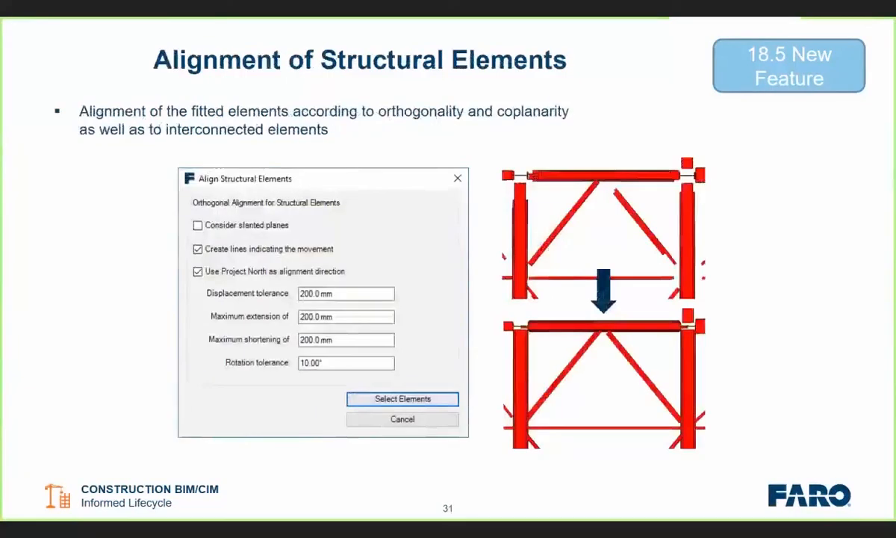But what we can also do is align elements. So if we've got a beam and a column and we want to batch align these, again, similar to our walls, we can allow a displacement tolerance and a maximum extension, and actually join those up based on the axis of the beams. So it's a very nice way for us to very quickly run through something like a steel frame and create an as-built model of that frame.